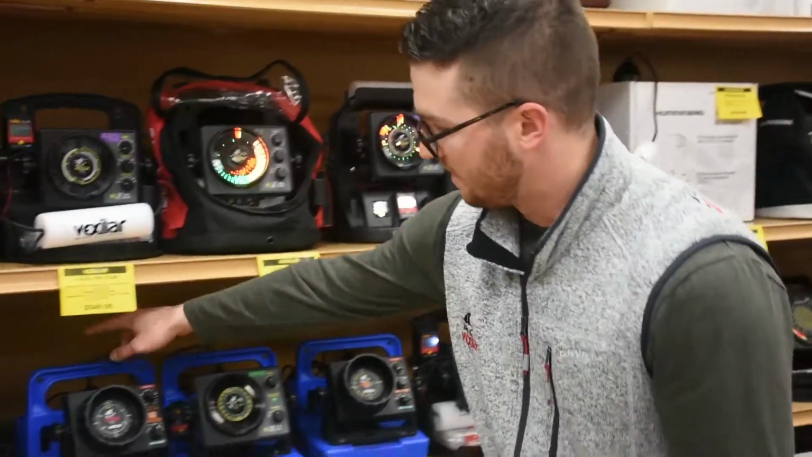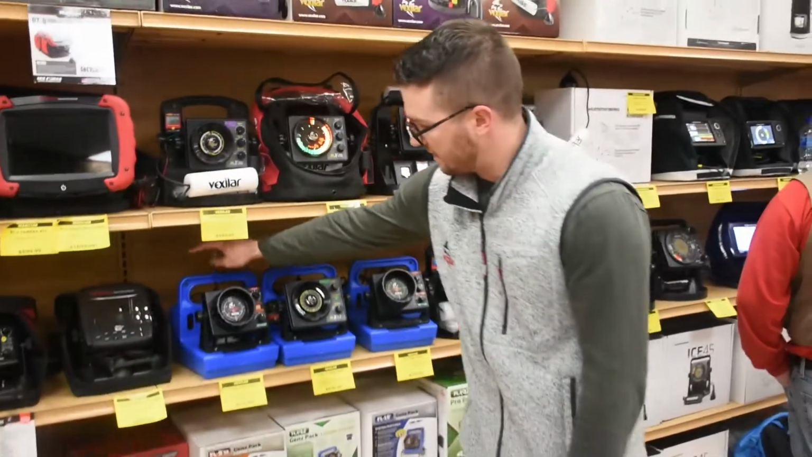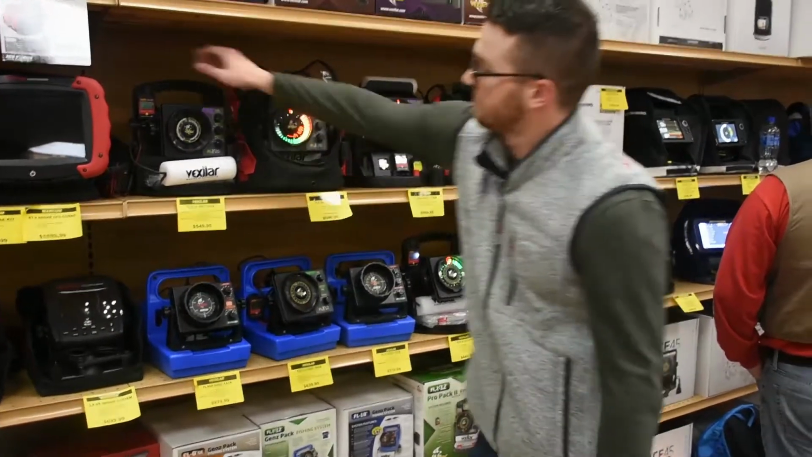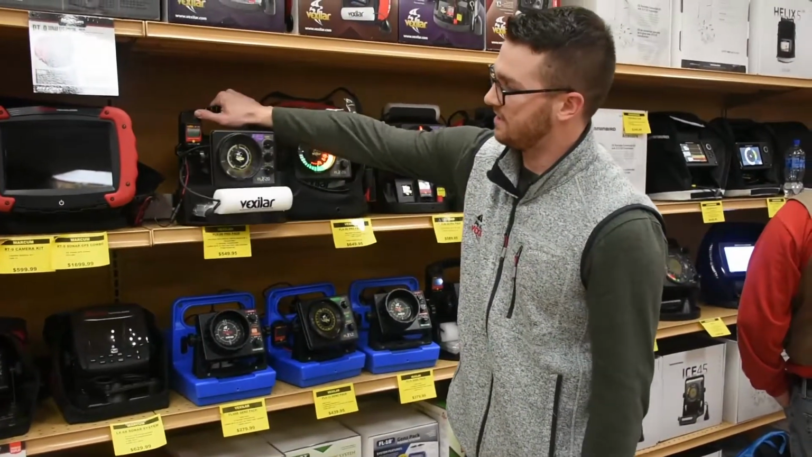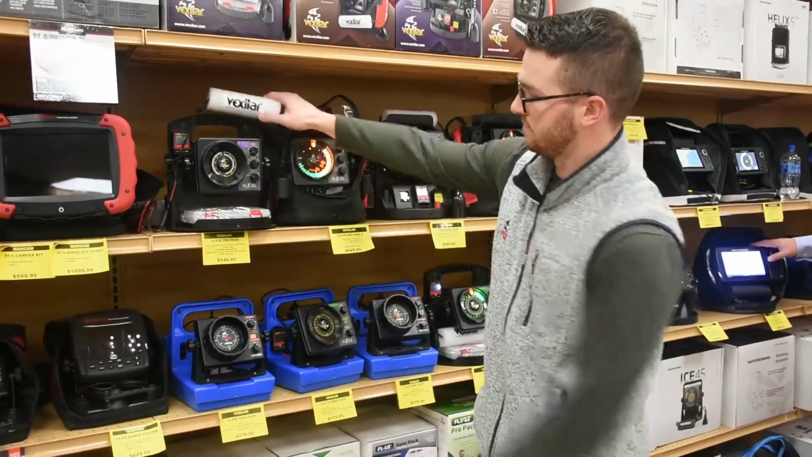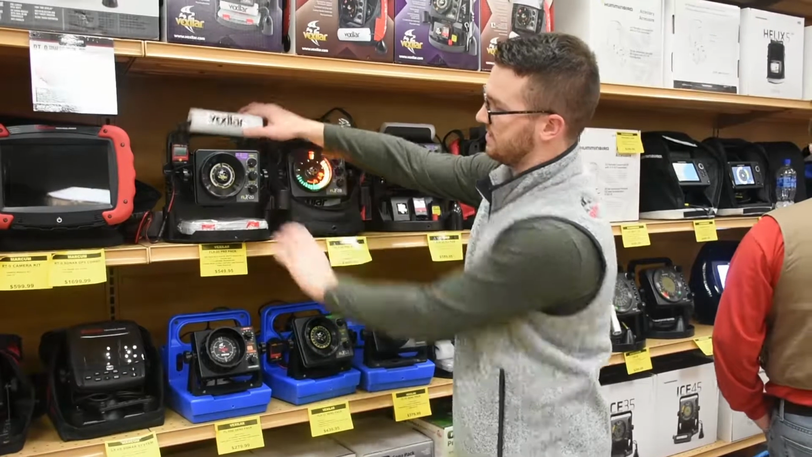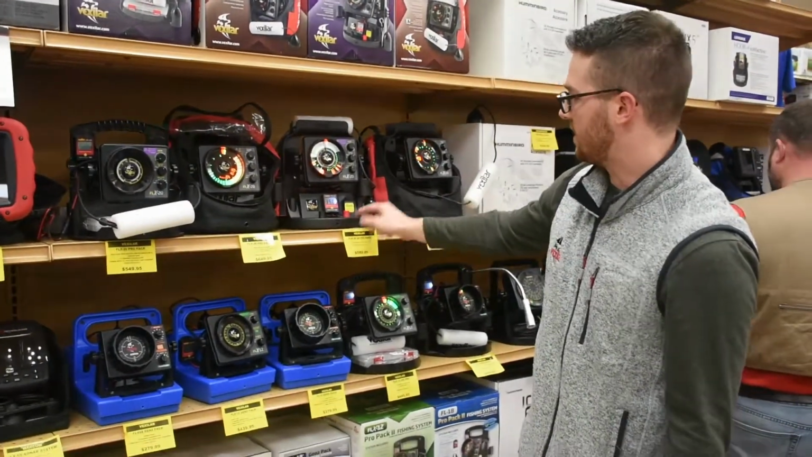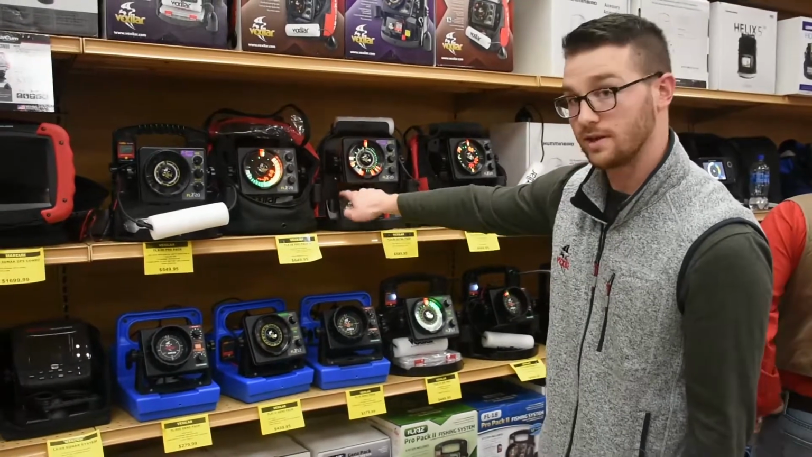We offer the models in a Gens pack, that's this blue carrying case, a Pro Pack carrying case, which comes with that digital depth readout, a rod holder, and a tackle box, and finally the Ultra Pack carrying case offers a rod holder, batteries now enclosed.